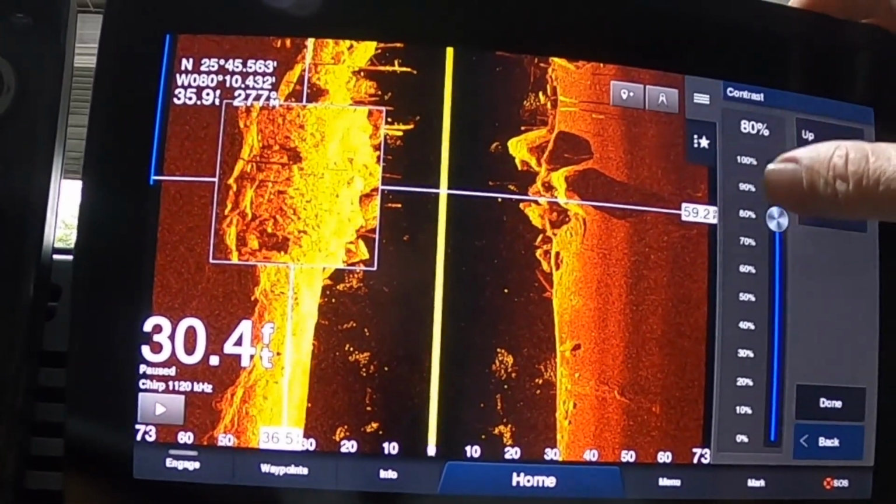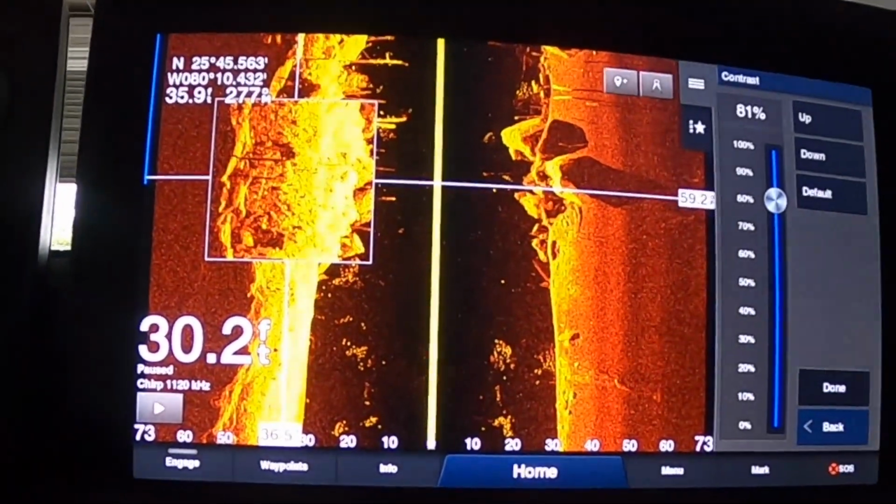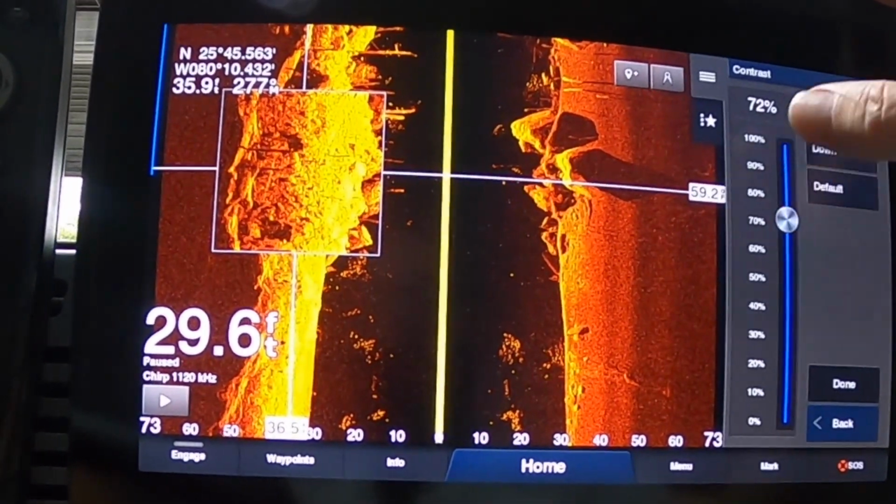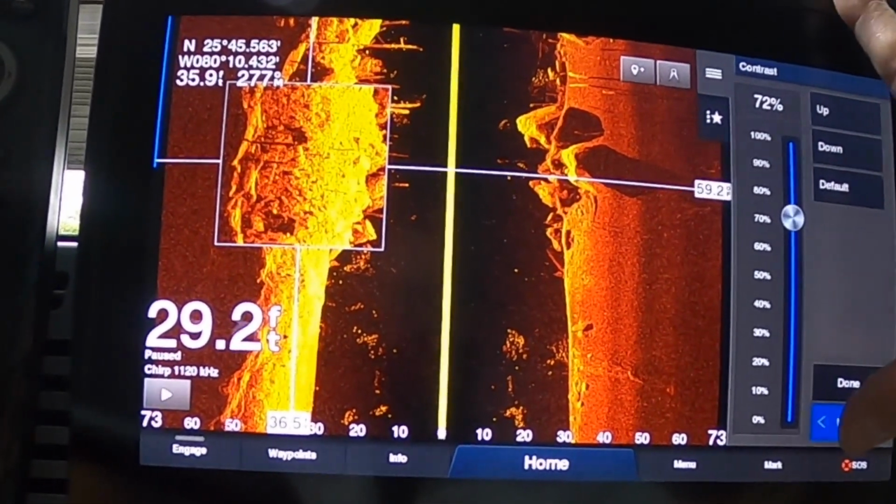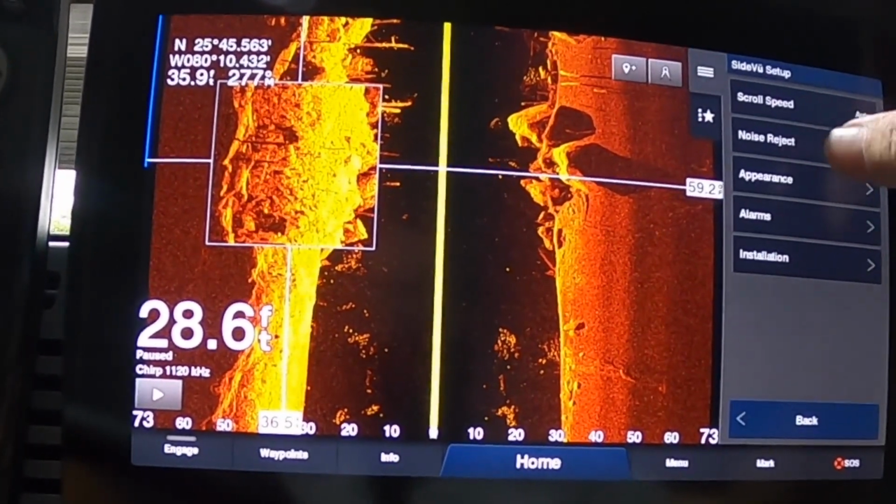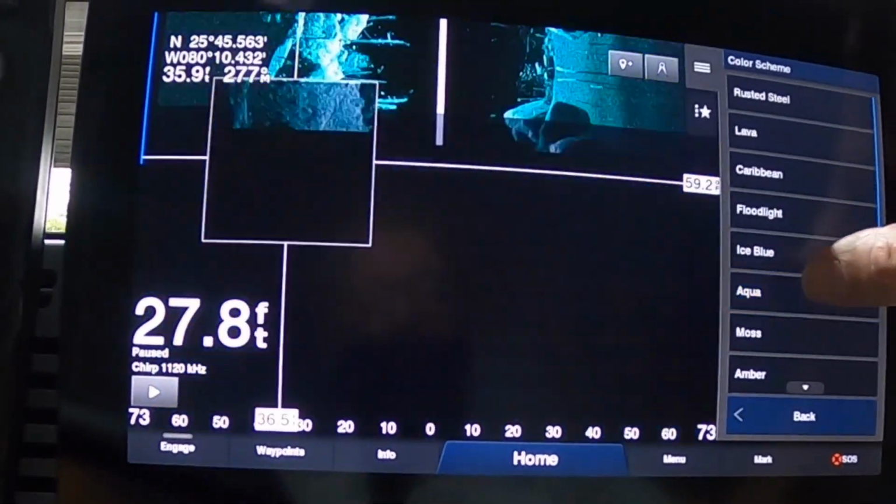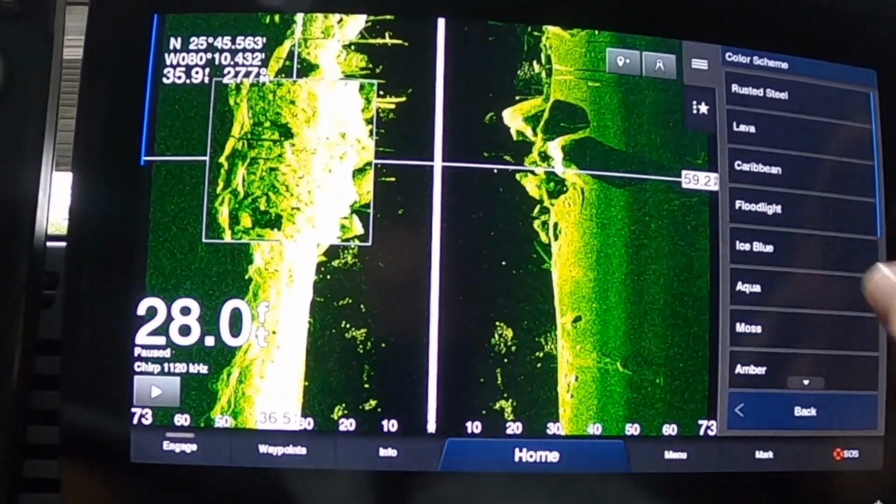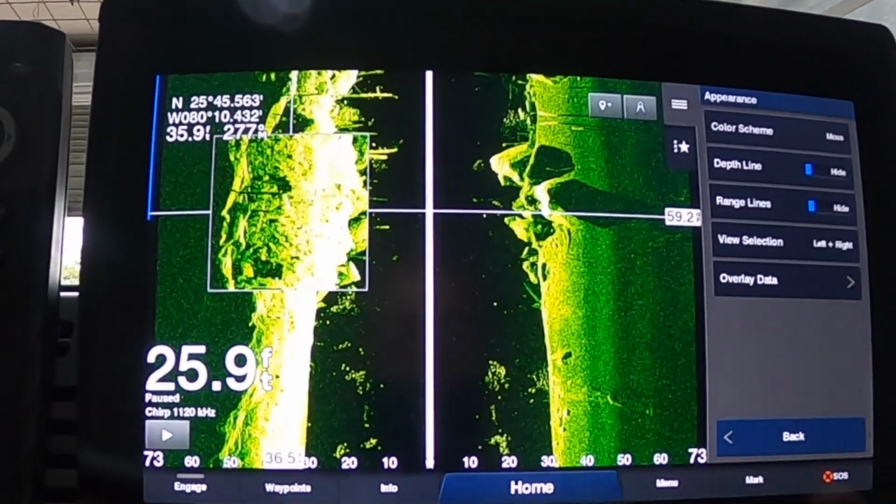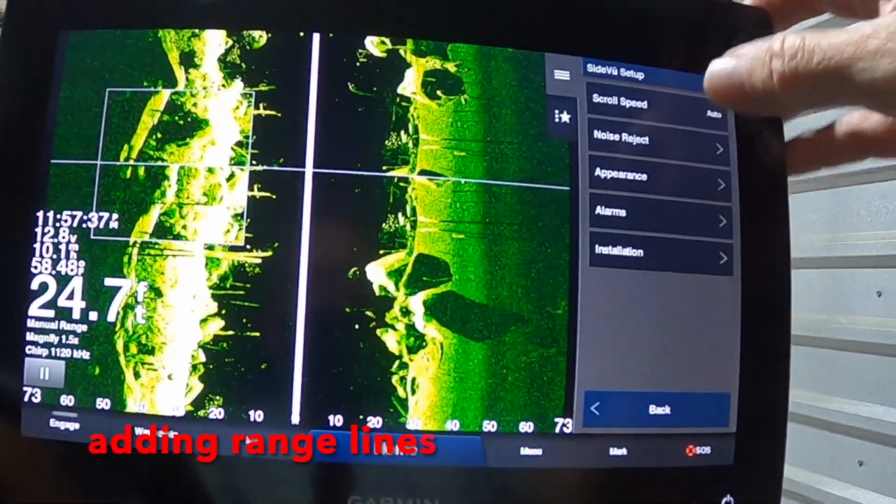I see guys doing this when they're trying to see further and further out on the side of their side view. You don't want to do that. You really want to keep that contrast, if at all possible, turned down in that range. And if you can't see stuff, you want to go back here and change your appearance. Change your color scheme and find one that works in the light you're currently fishing in, and that'll give you better color and better separation of your targets, which is what you're looking for on these units.